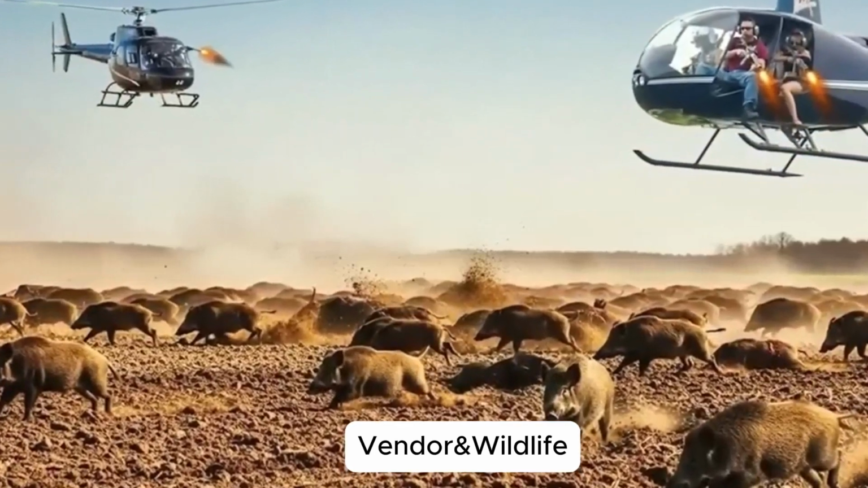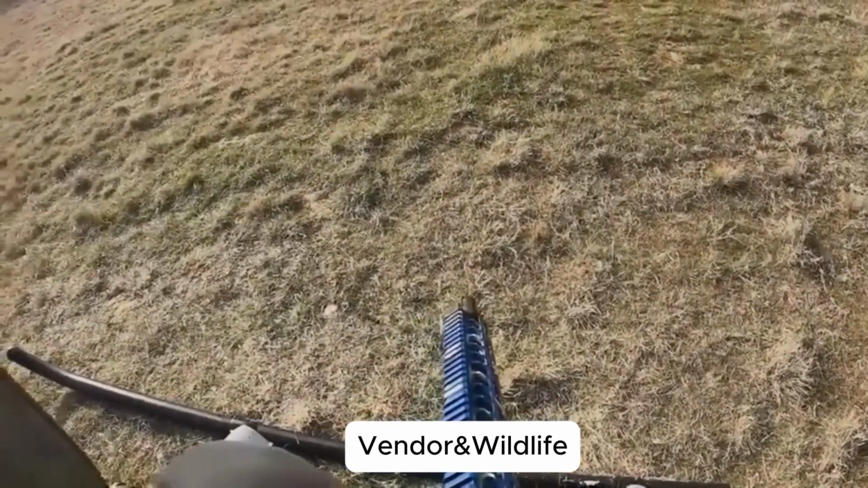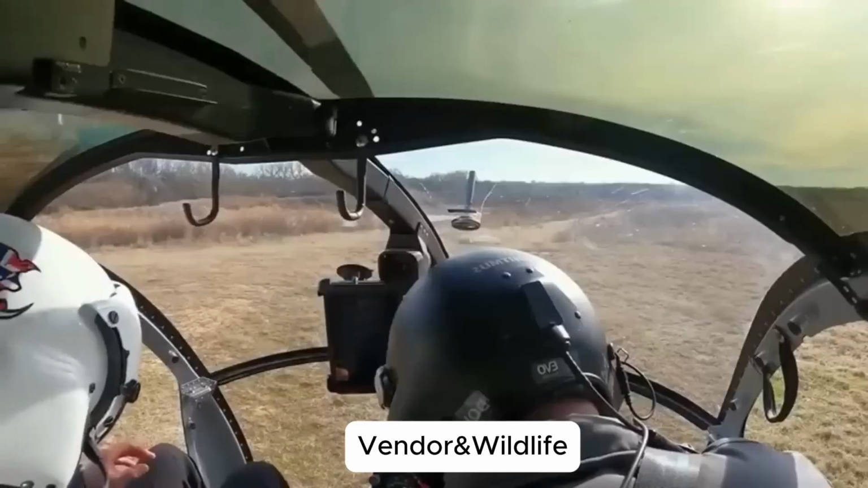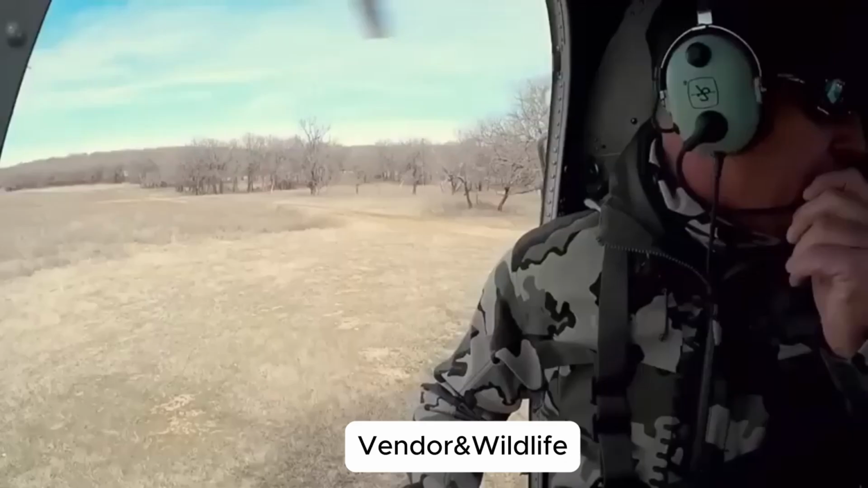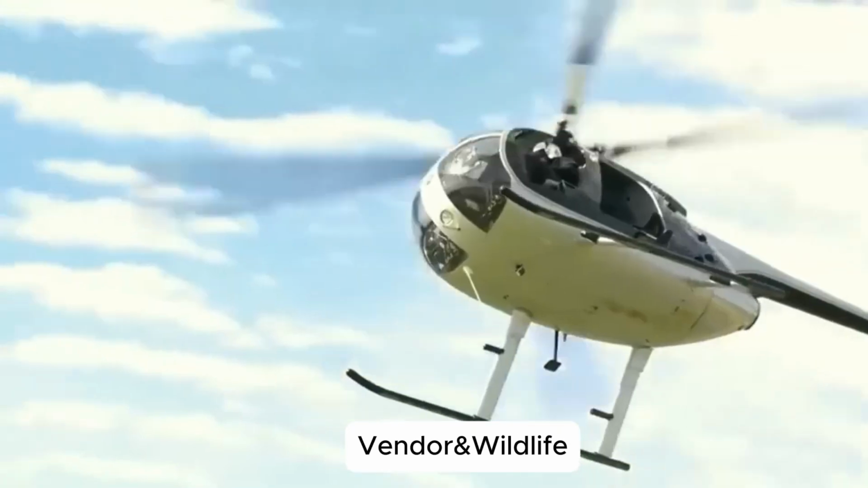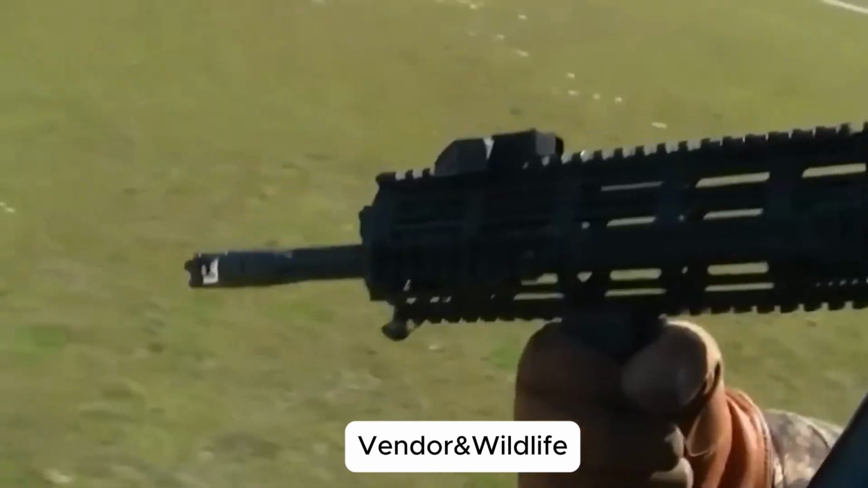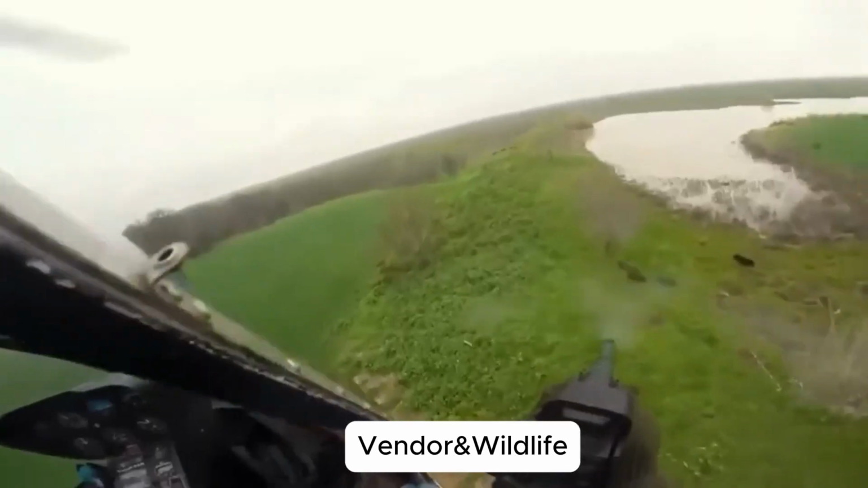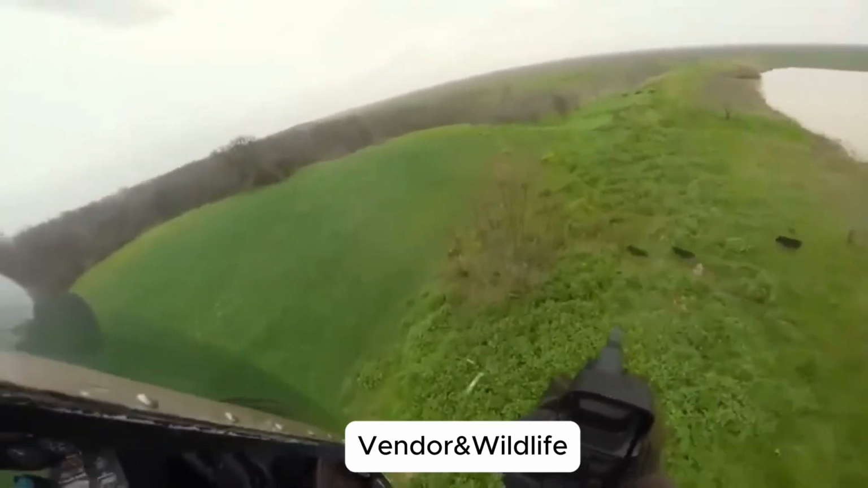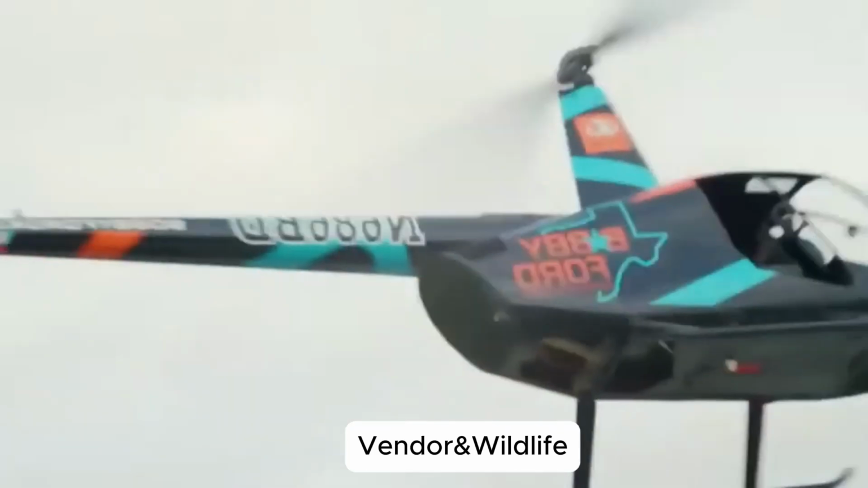The European siege. Across Europe, wild boars are not just pests. They are invaders. In France, Italy, Germany, reports flood in of boars storming vineyards, destroying wheat fields, even crashing into cities at night. For farmers, this is a siege. For hunters, it is a duty. Armed with thermal scopes, they track the glowing silhouettes of the beasts in the dead of night. Each pull of the trigger is precise, merciless, and necessary. Yet for every fallen boar, more emerge. Their numbers, once controlled, now swell beyond measure. The war feels endless.